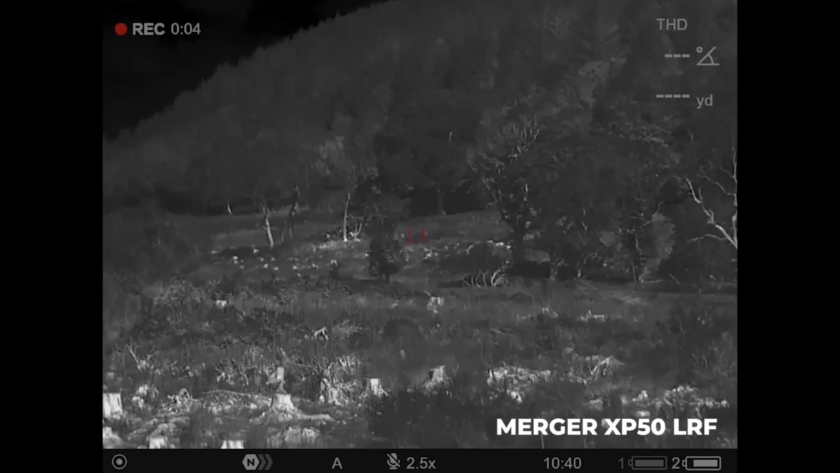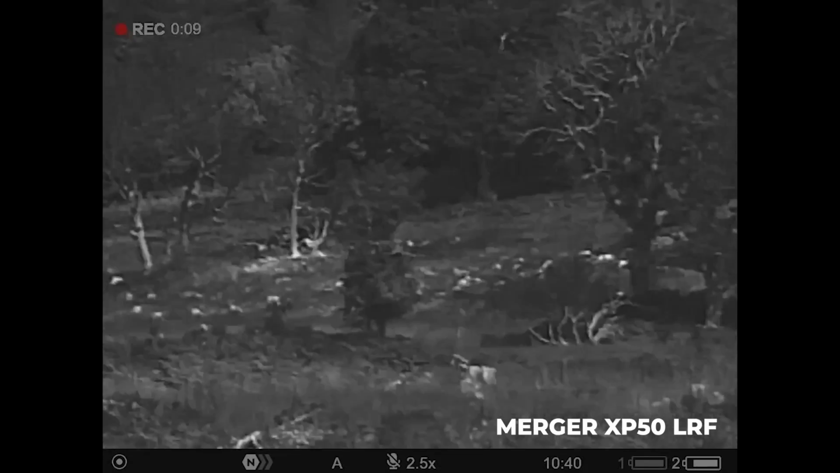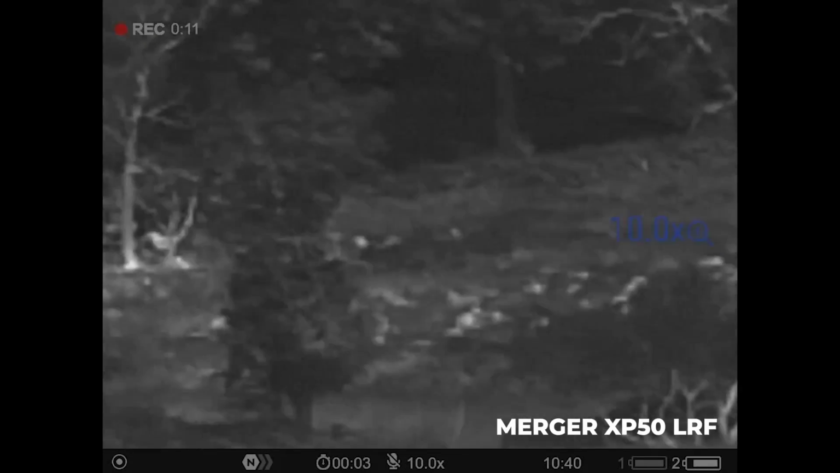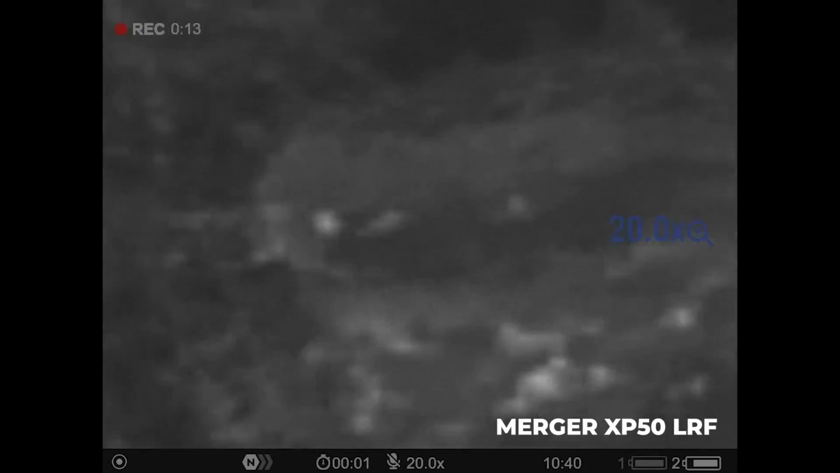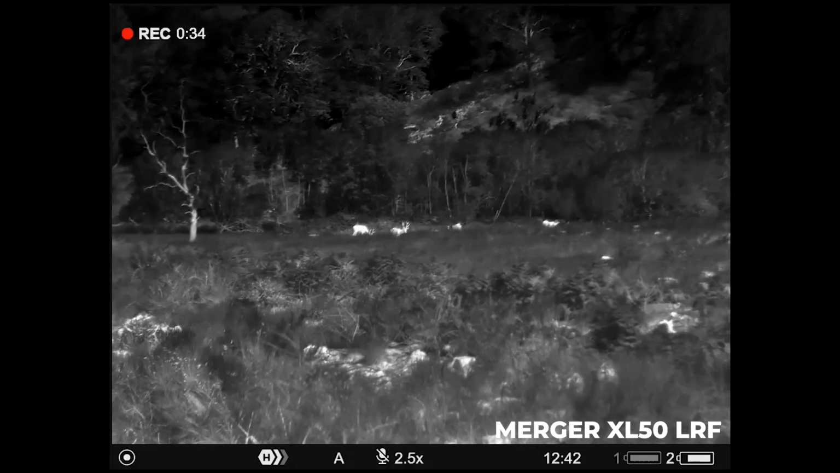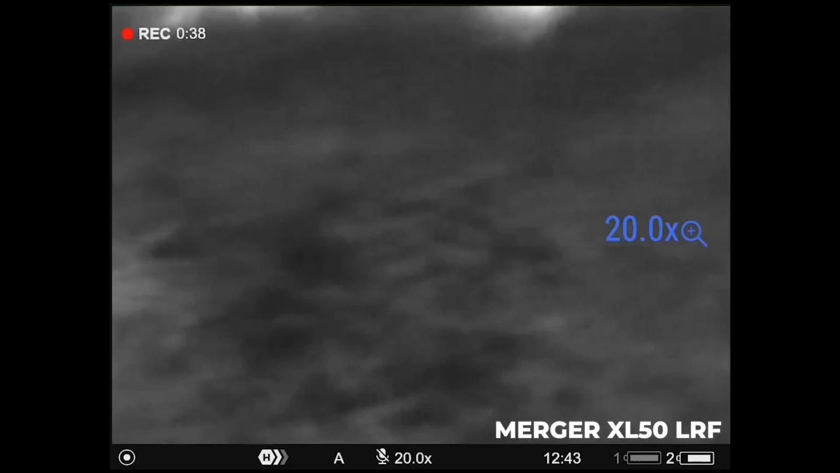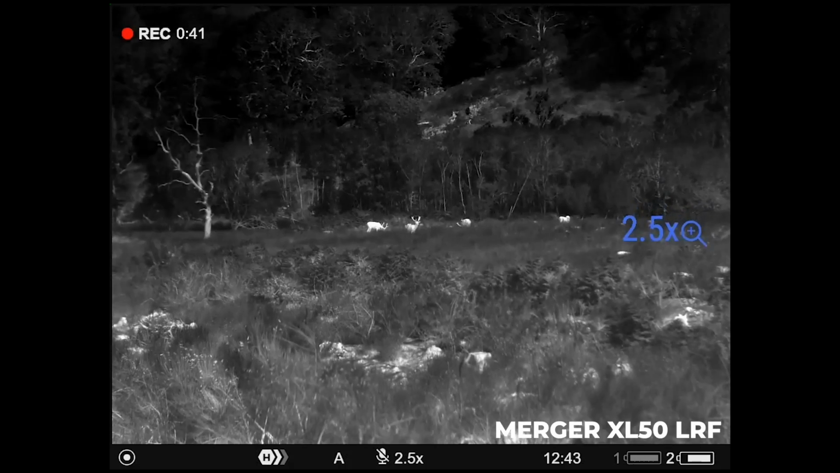Back to the XPs now. These are some long-range deer just sitting up here under this little tree line. Again, once you start zooming into that sort of distance, you can't distinguish what's what on that one. With the XLs again, once you zoom in, you're not losing that clarity.